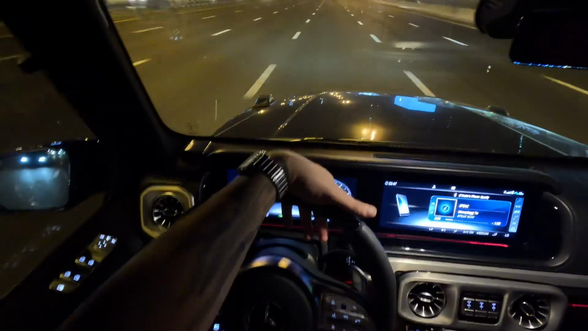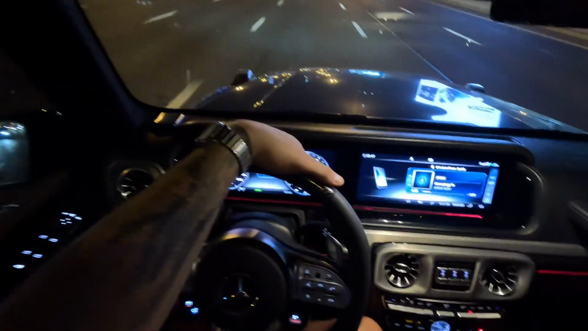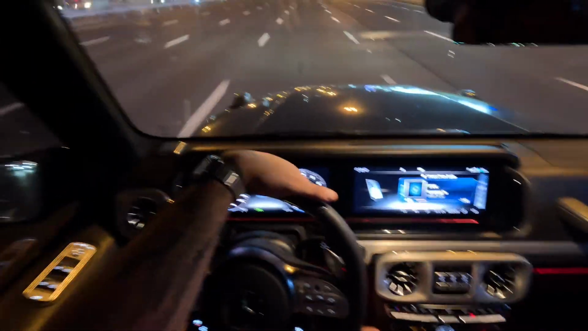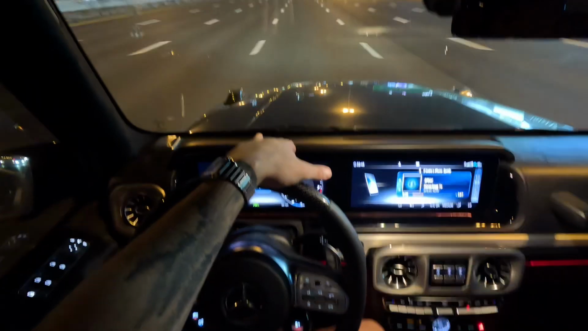One thing I did notice about Dubai is that there's not a lot of custom cars. Me coming from San Diego, California, the car scene out there is crazy. Custom cars is the scene. If you're gonna buy a car, it's gonna be customized to your way. No two cars look the same. No two GTRs, no two Civics.